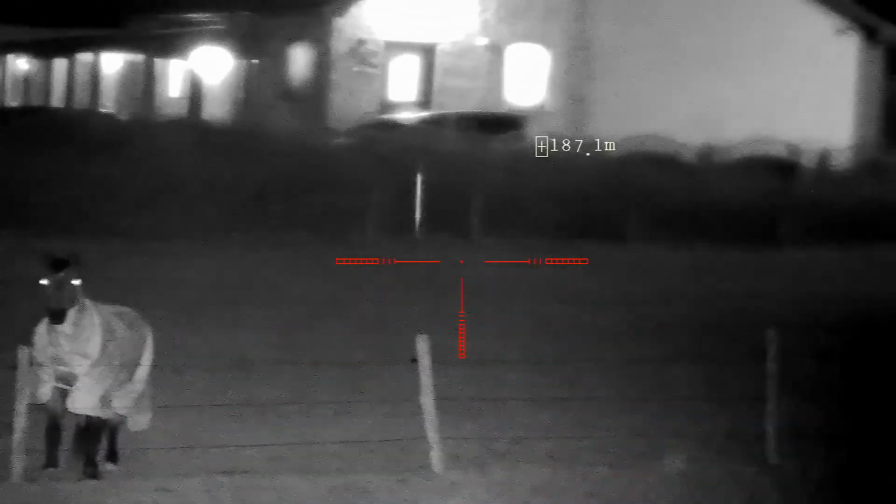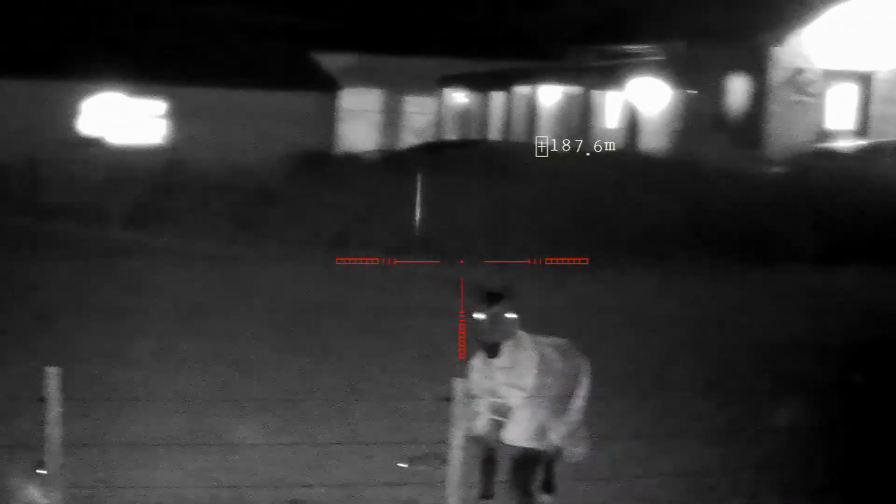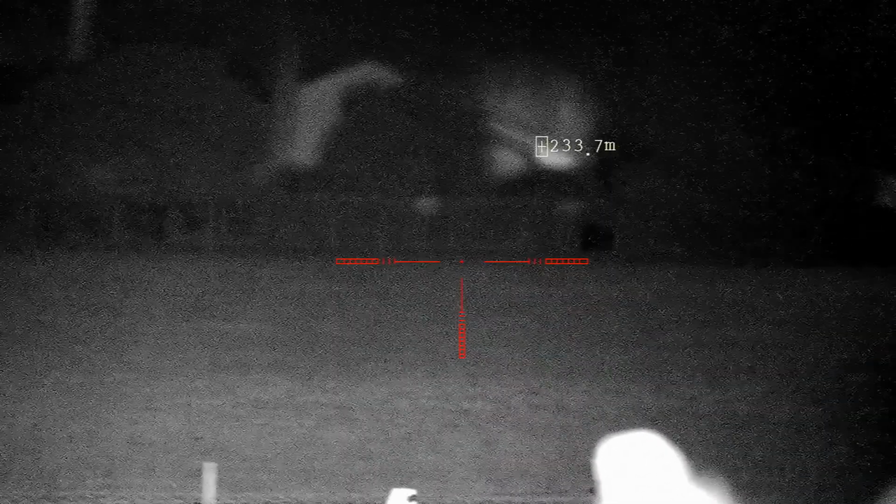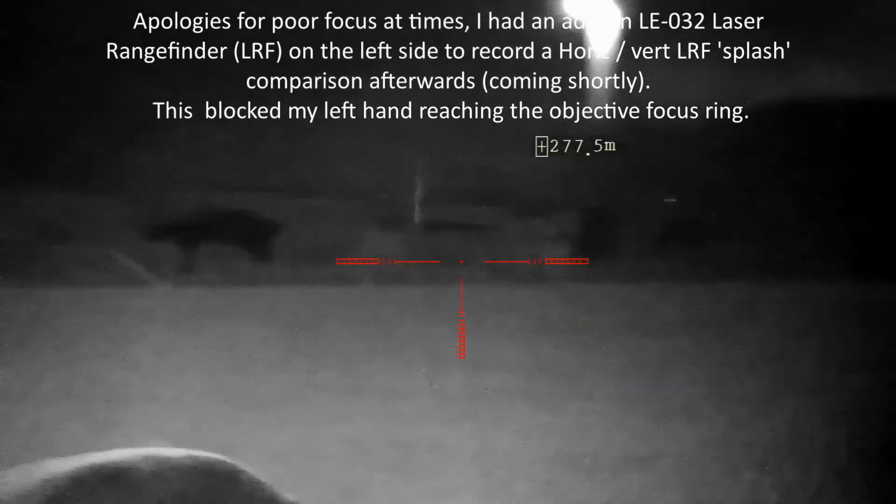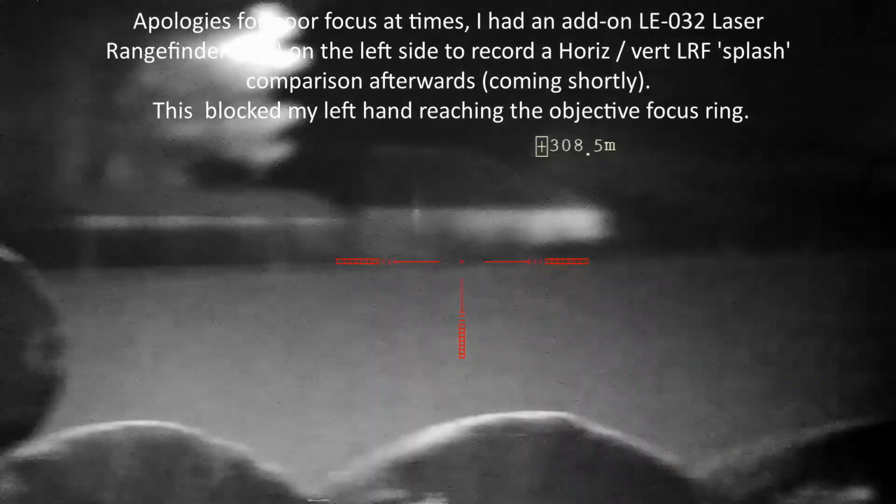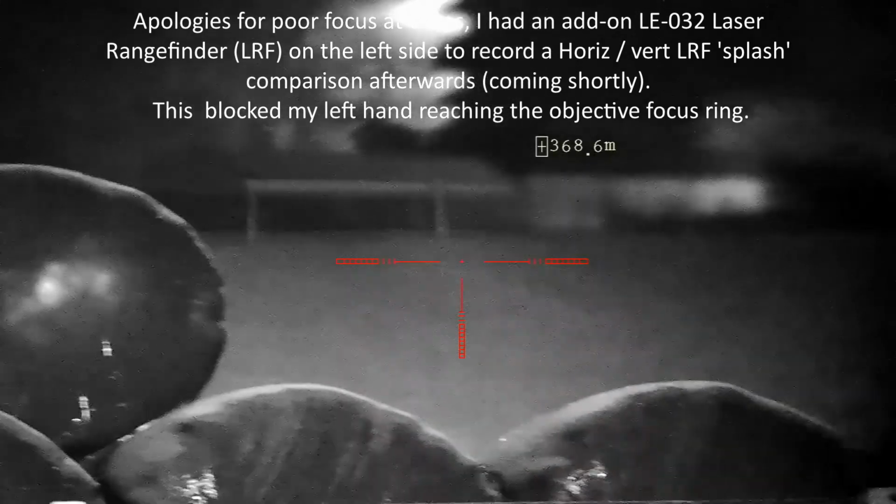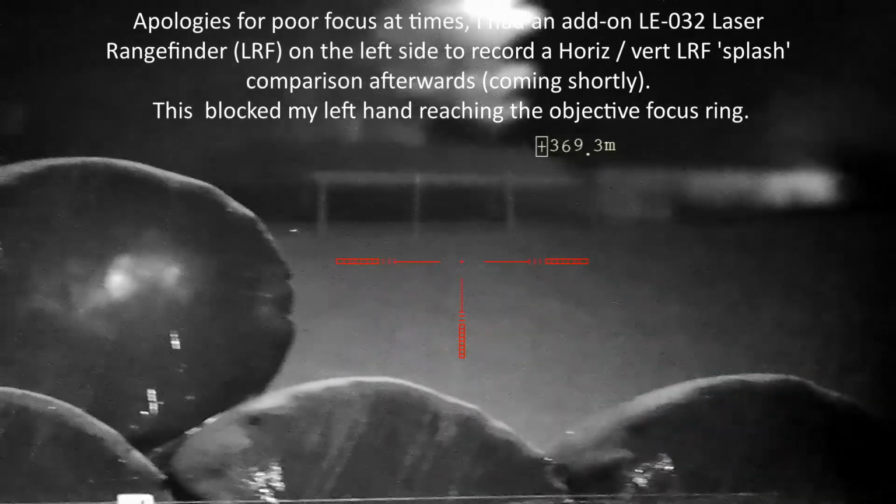Distant head is actually 180, 190. That's what I thought was 140 last night. There's a scan left in the distance. Yeah, the furthest. Oh, there's rabbits over there.